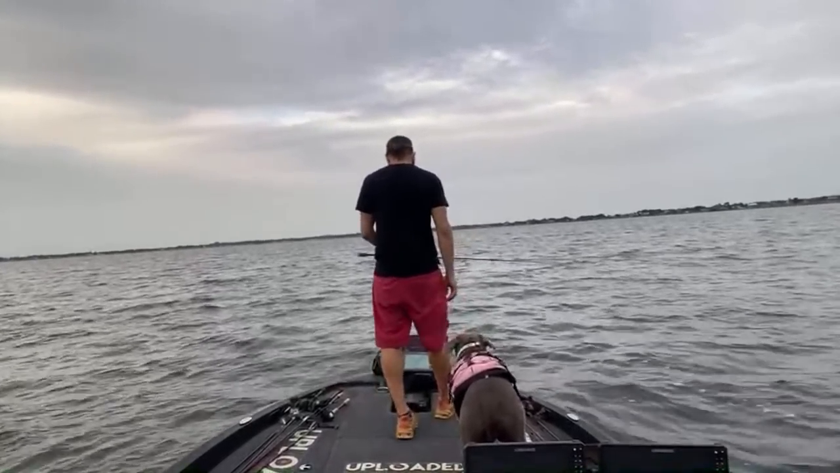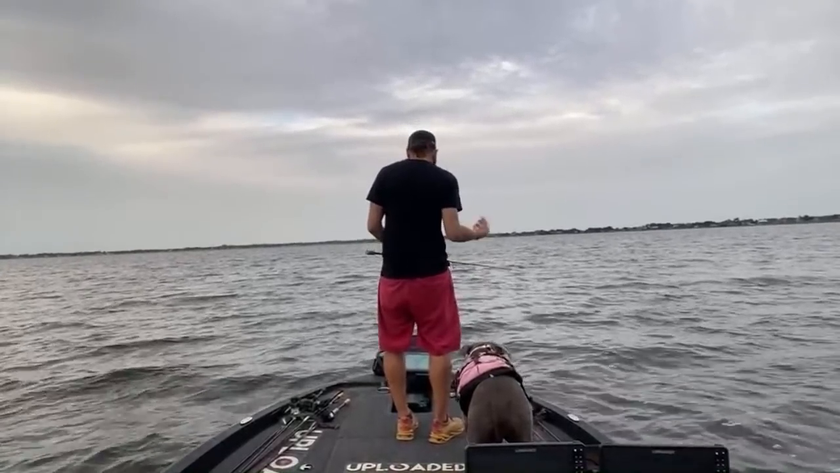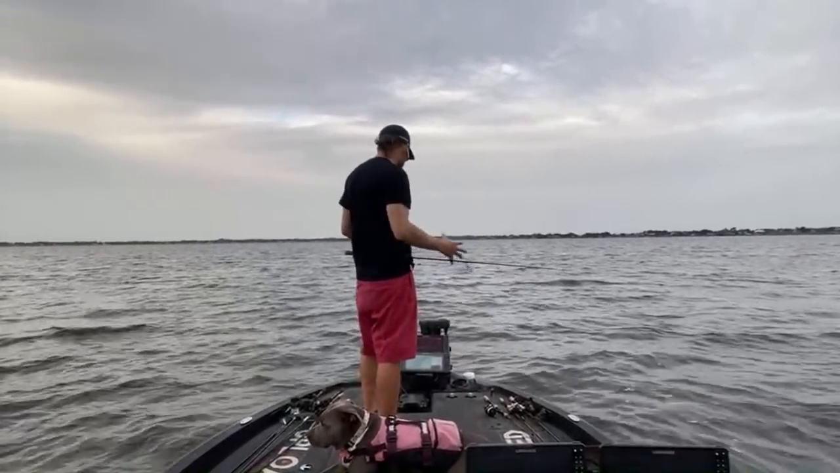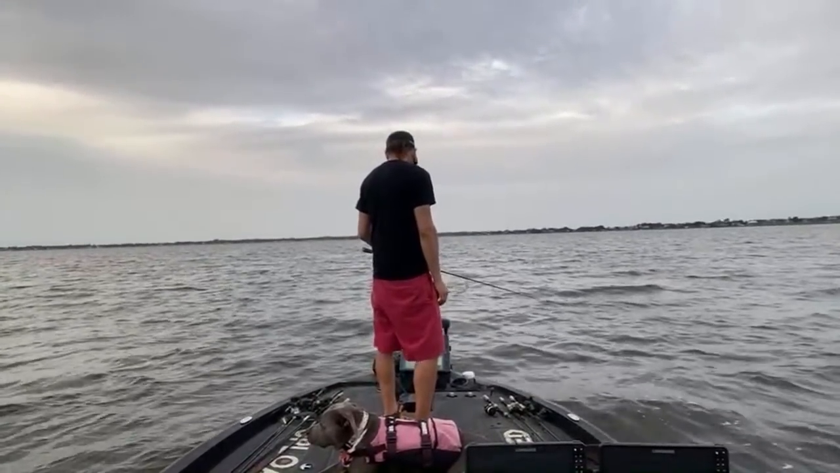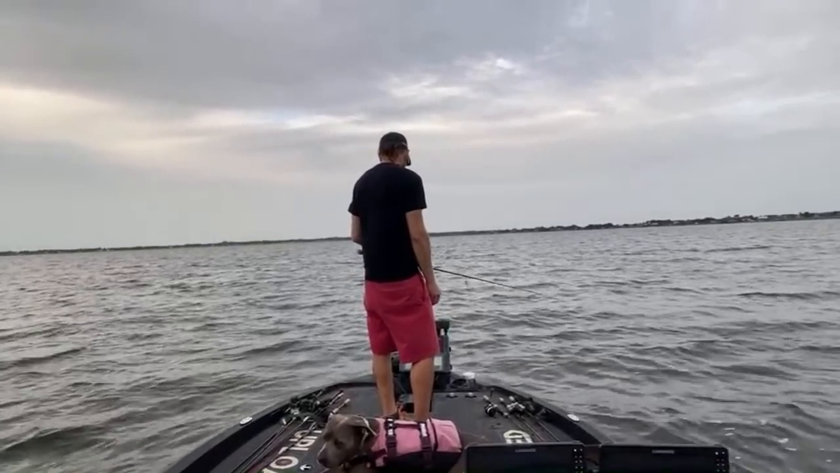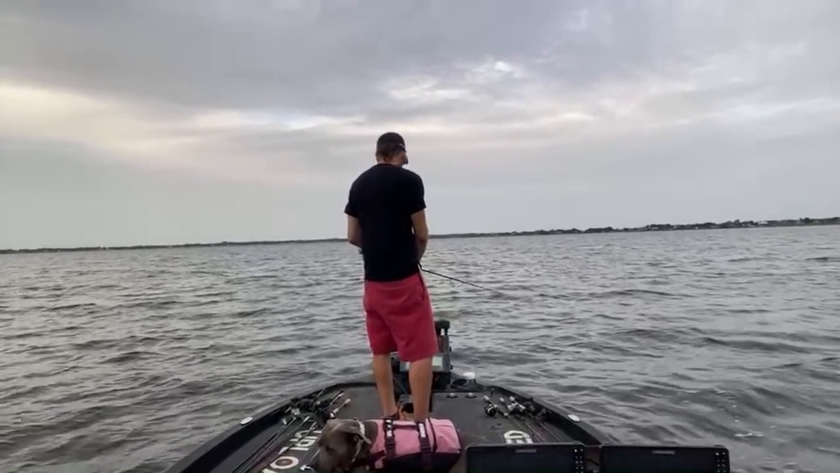All right, let's see if we can get them fired up again. One of the things I found with these pods is you've got to catch a couple. They all come from like, I think there's some fish over here, some on the other side, and they congregate around, checking out what's going on. But you've got to catch a few, get them going, get them fired up, as they say, to draw them in. Try that wacky deal.